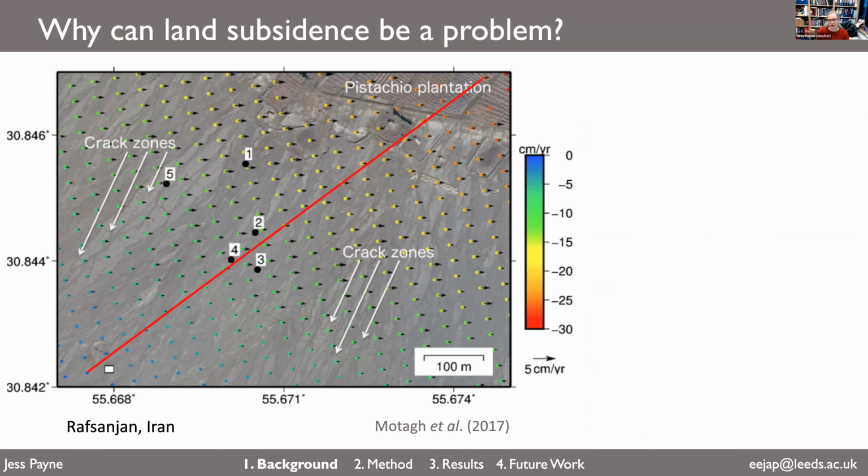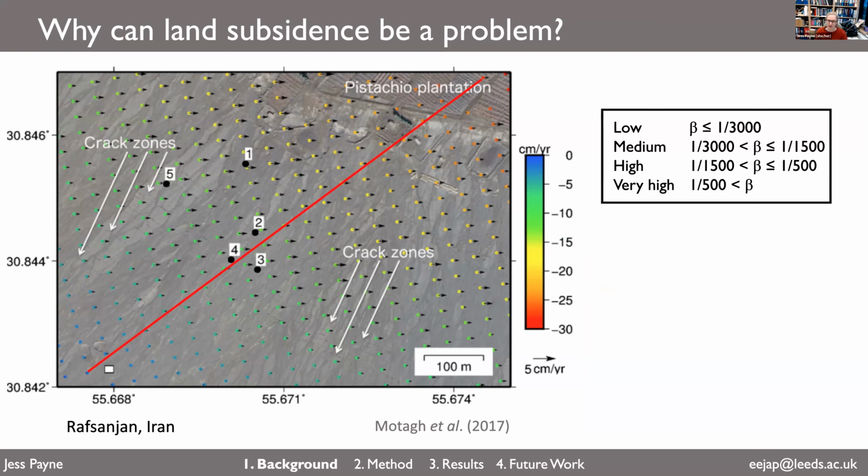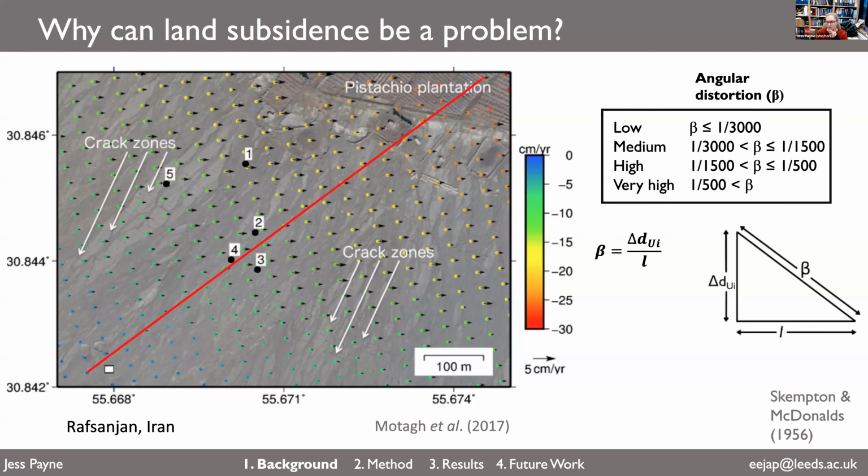So something I said earlier was the gradient of velocity across this scene, across this red line, if you imagine. Now you can measure this gradient with something called angular distortion. This table here shows some numbers in it, and these are values of angular distortion. And you can classify, we'll just talk about what that is briefly.